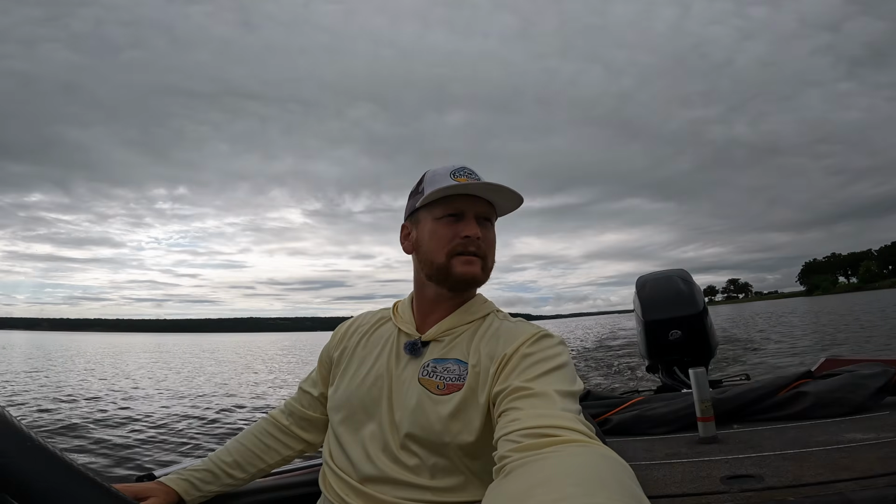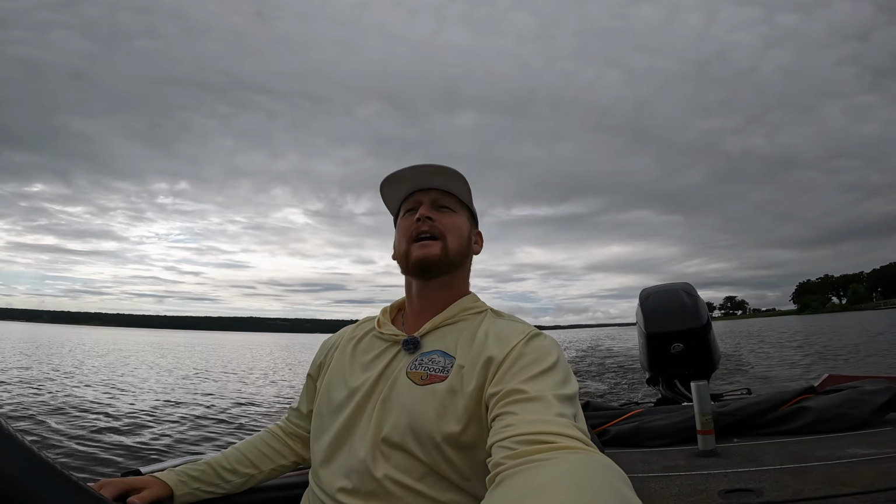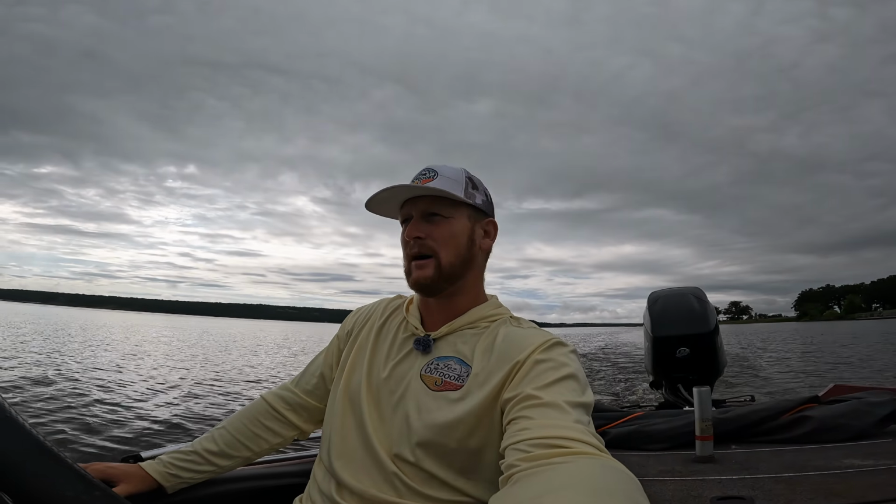I'm gonna swing out here and hit a couple brush piles. I know it's currently middle of June, so they should be stacking up on brush piles. And like I said, I haven't got to catch any in a while. I'm really excited. So weirdly enough, me and my wife came over here a couple days ago, same lake, and it was at regular capacity. And today it's 7 feet high. So I might have trouble catching today.